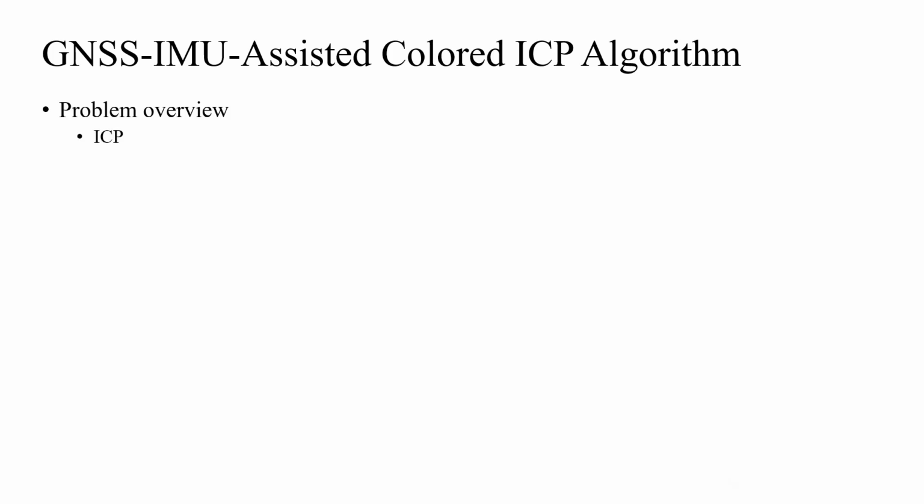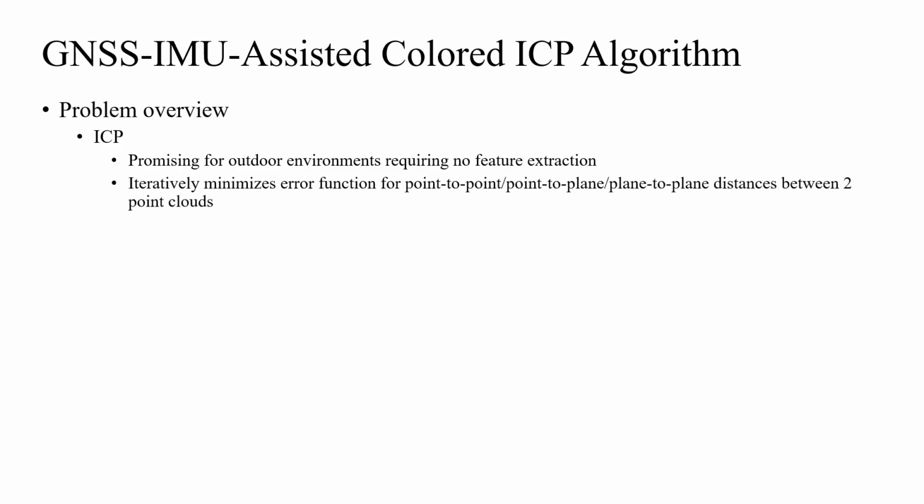ICP, or Iterative Closest Point, is a type of popular point cloud registration algorithm. Its variants have shown great potential for outdoor environments as they require no feature extraction. Generally, ICP iteratively minimizes an error function for point-to-point, point-to-plane, or plane-to-plane distances between two point clouds. Certain ICP variants also utilize non-geometric information such as color to optimize point cloud registration.